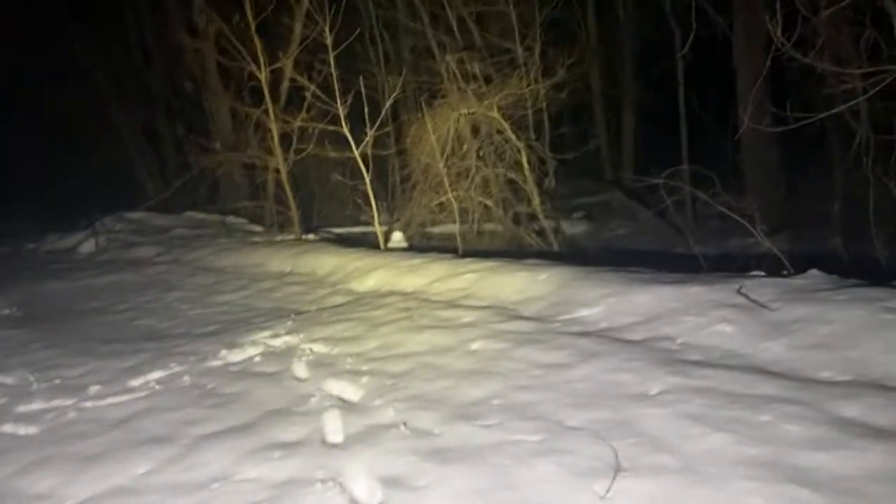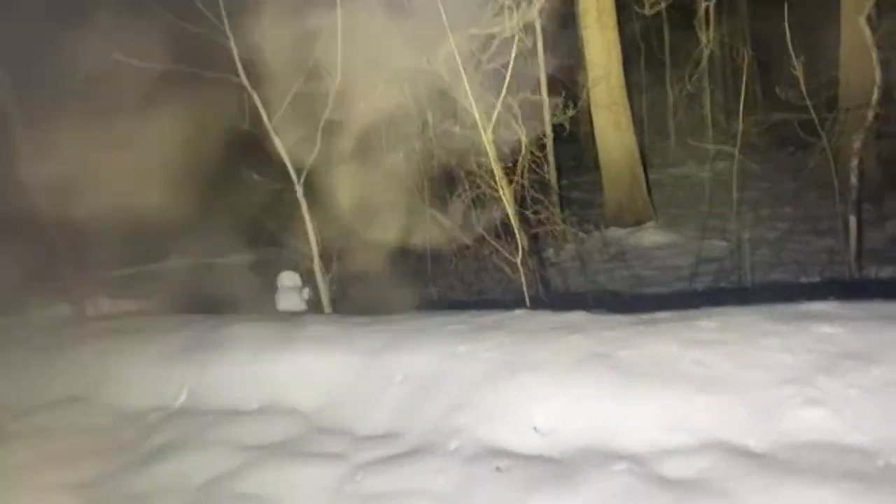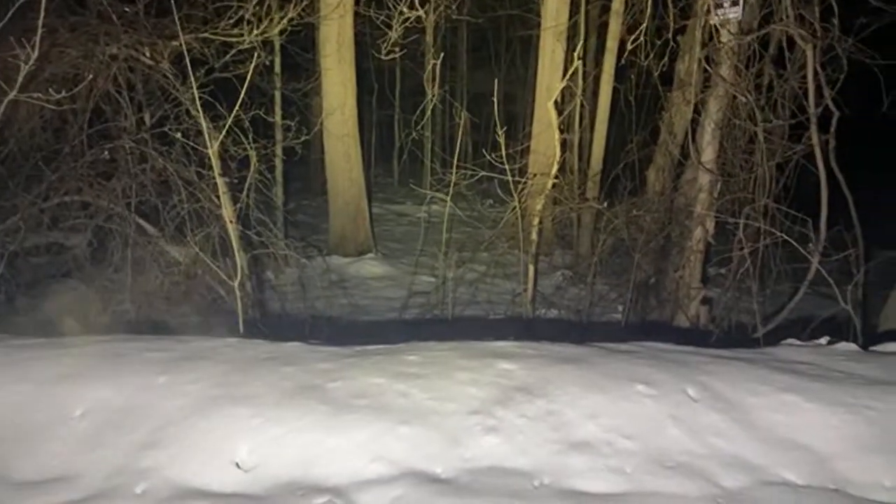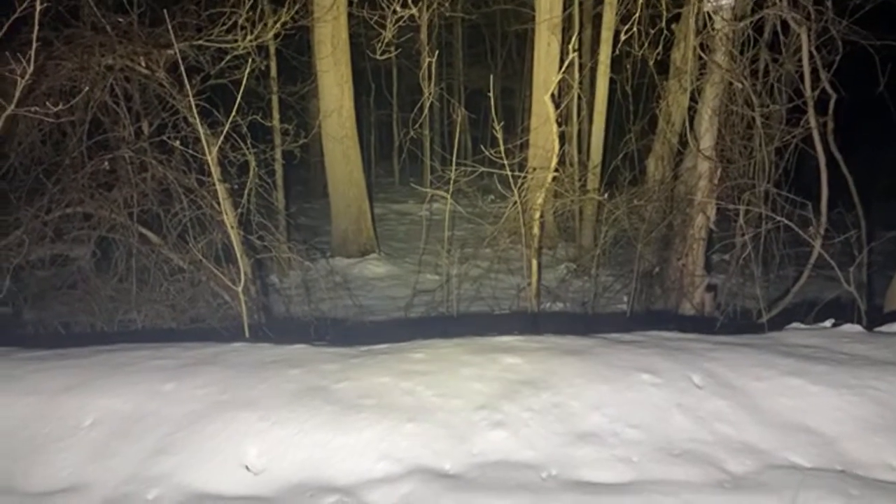Now this is the area in the fall and summertime, if you went to the side of the road, you'd literally be stepping on frogs left and right. Okay, it's looking really good.